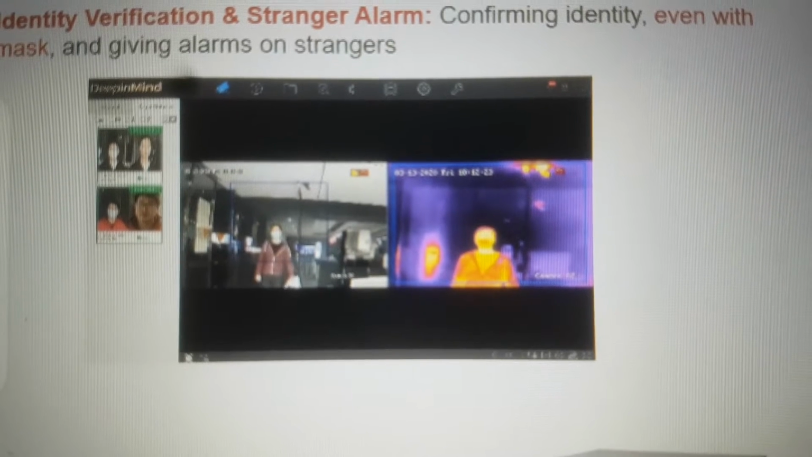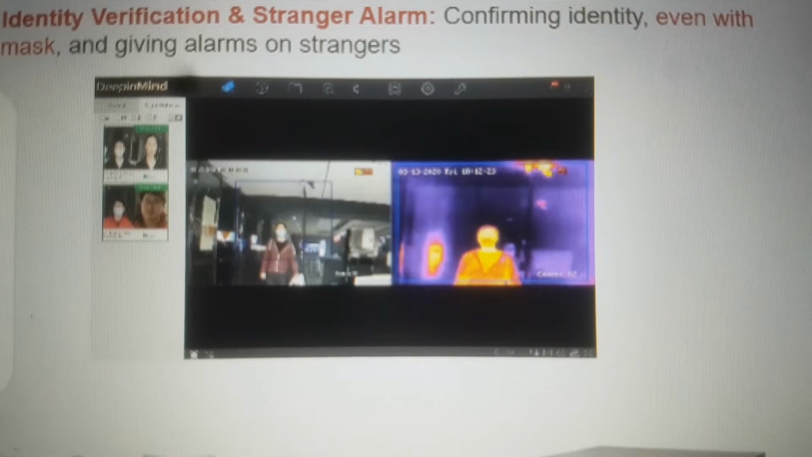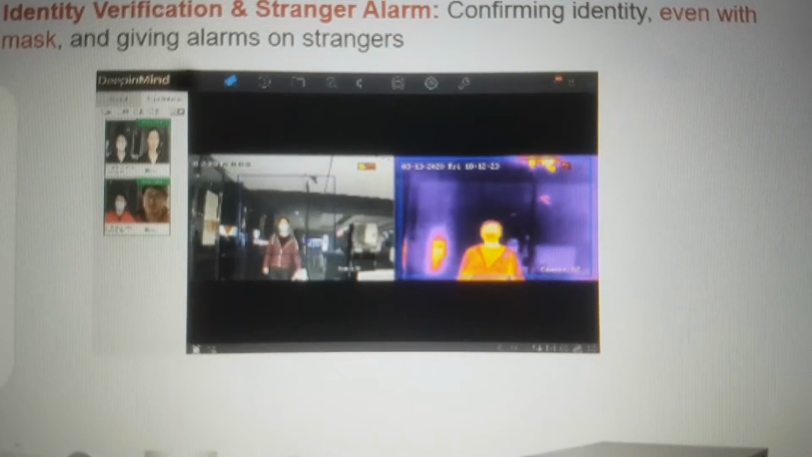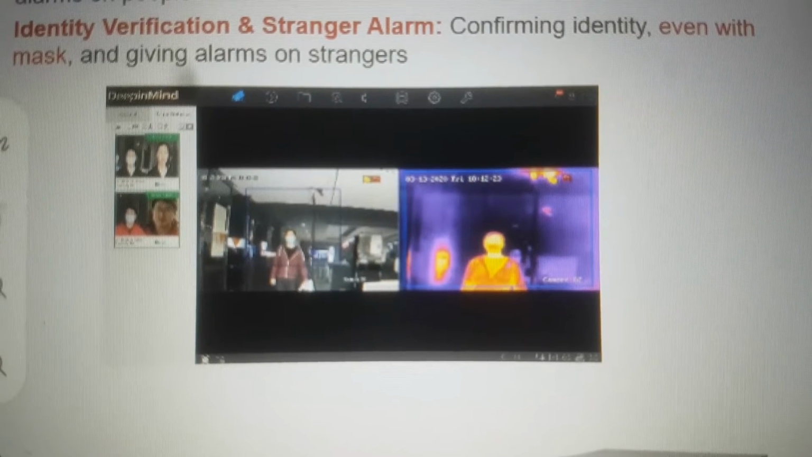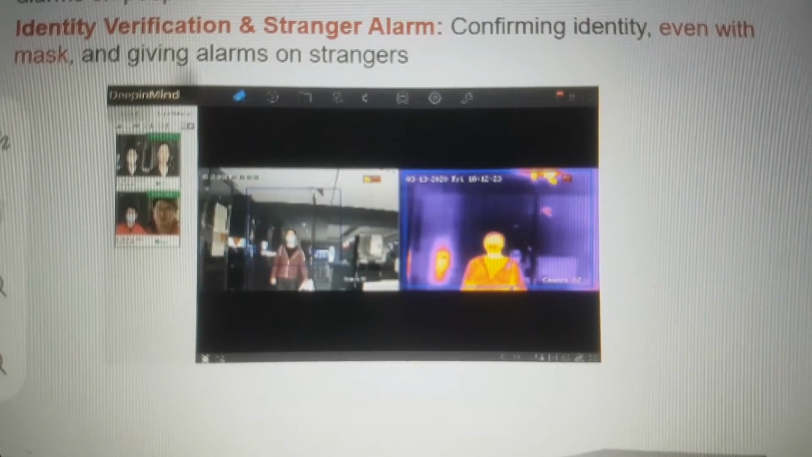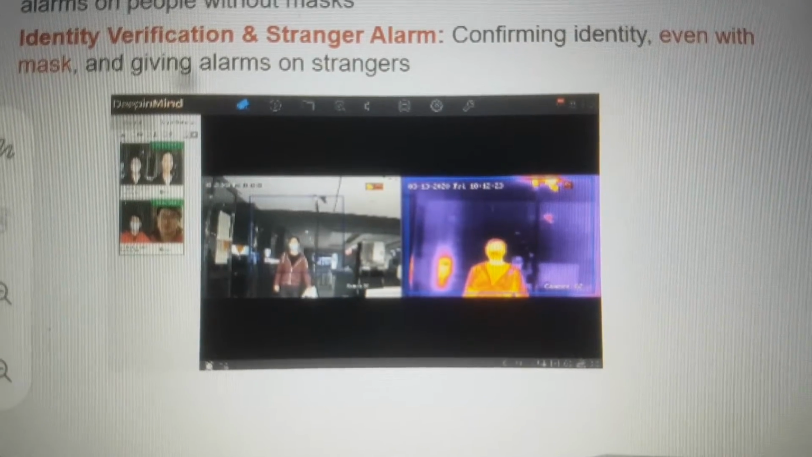This is one. Again, I'll just play a video. If you see above, we have different solutions. We can distinguish the color, say green for normal temperature, yellow for no mask, and red for abnormal temperature. So you can distinguish with the help of color itself.